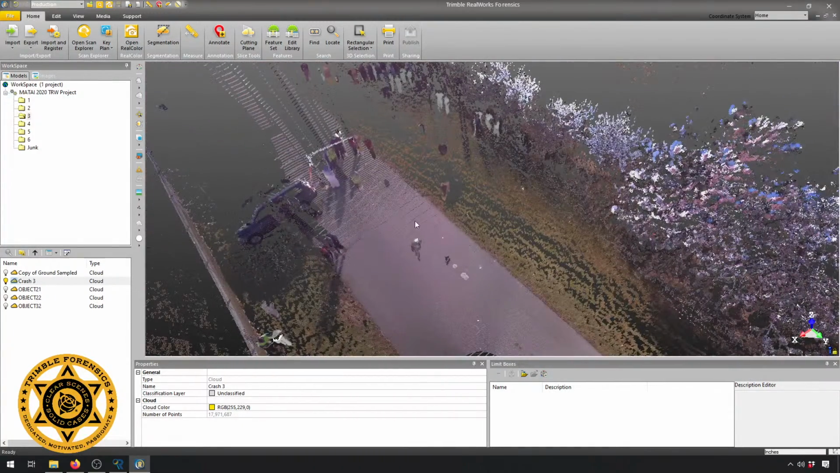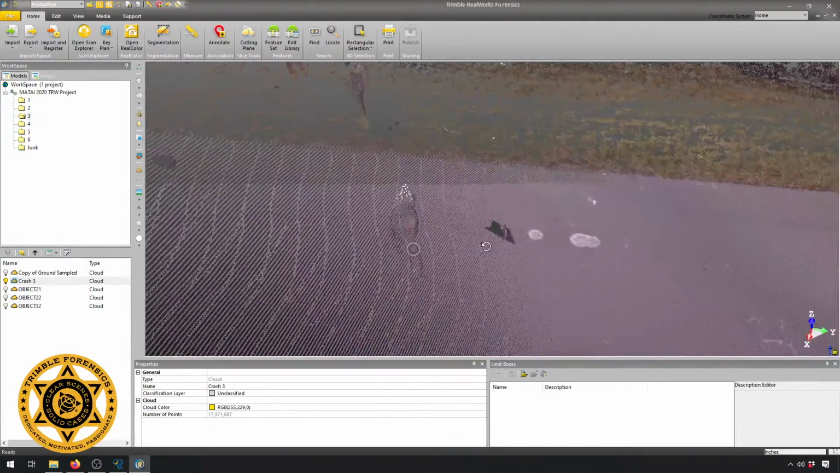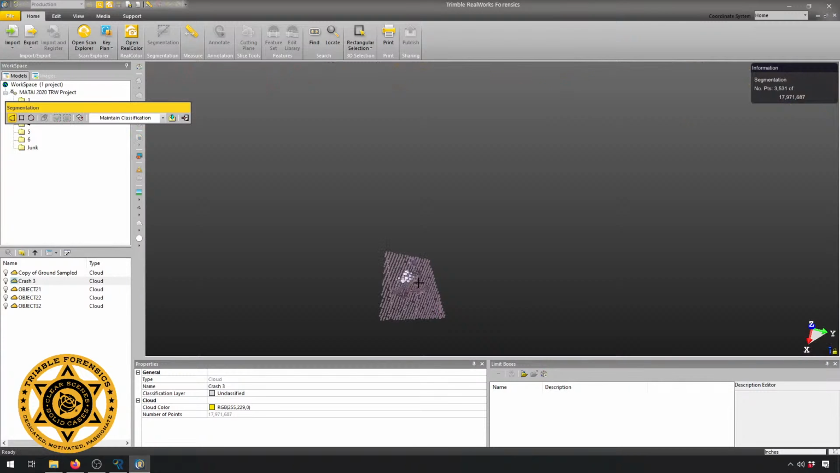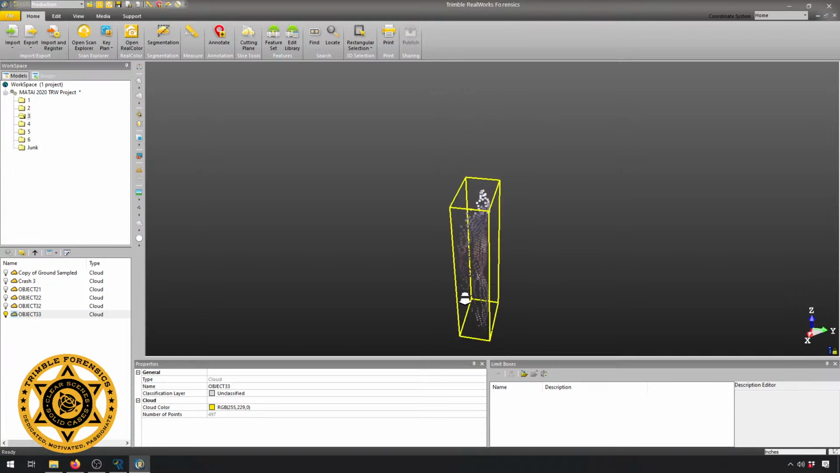Well, just for grins and giggles, here's what we're going to do. We're going to grab somebody that's walking here. I'll just say they're part of the scene. So I'm going to grab that person, and I am just going to draw a quick box around them. Say I want to keep it. And I create it. Now my person is my own object.